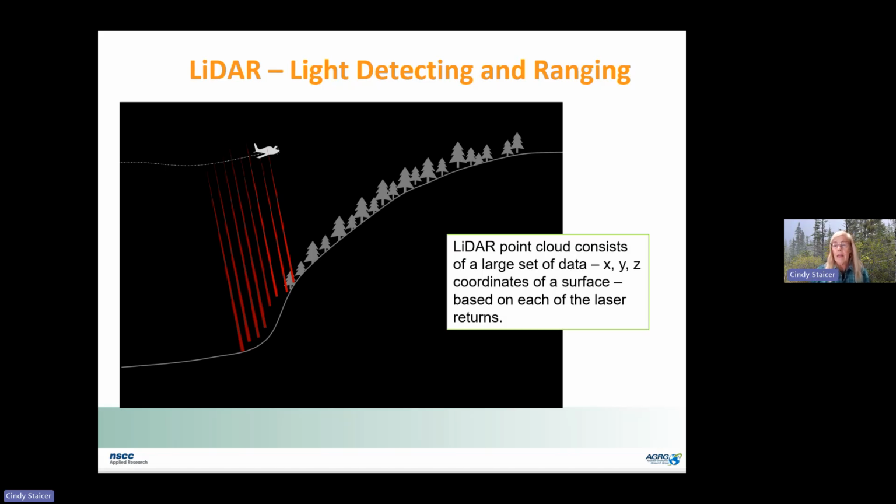So basically, each one of those returns is a point in a point cloud and has an X, Y, and Z coordinate. And by processing the data, it tells you exactly where that point hit, either a treetop, the ground, or some vegetation in between.